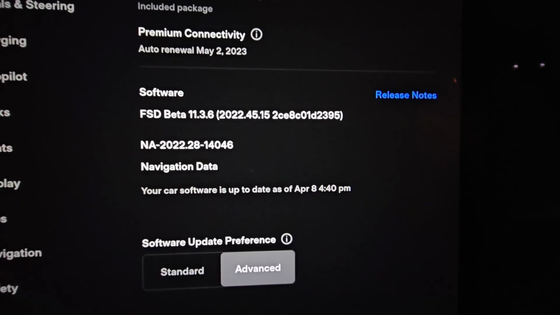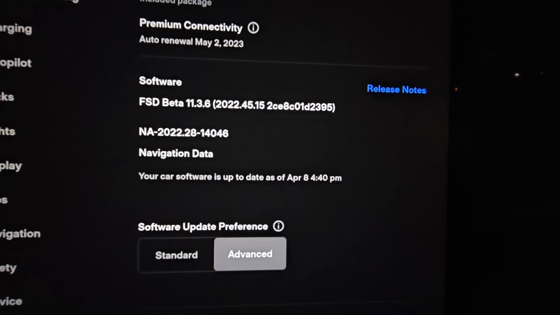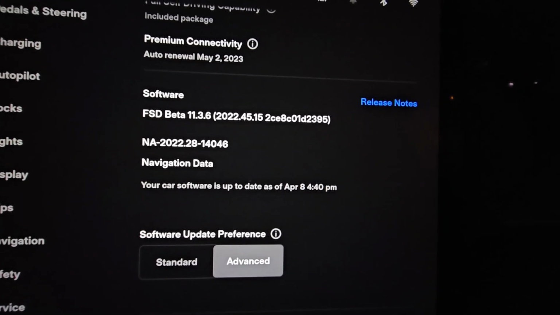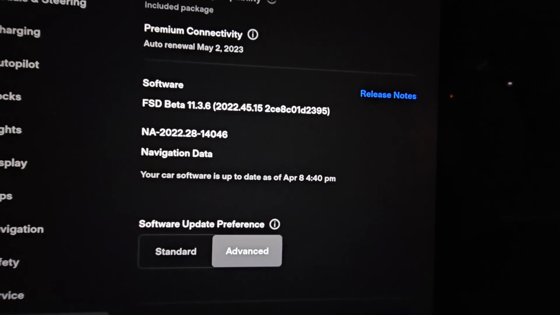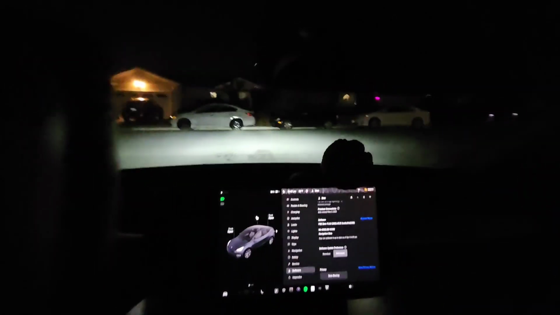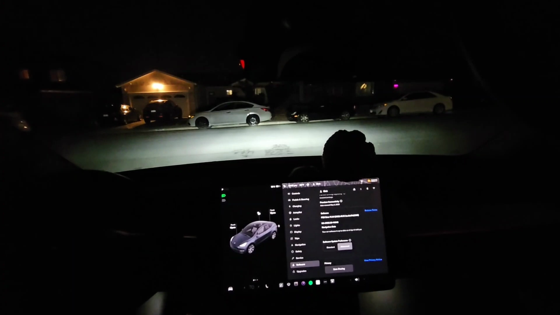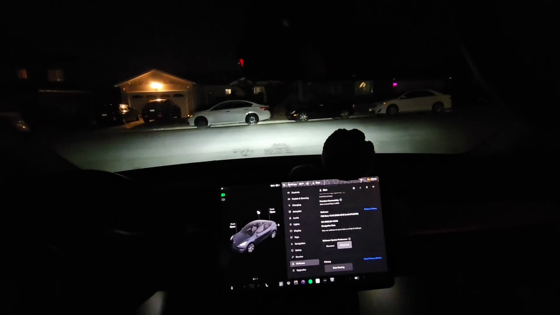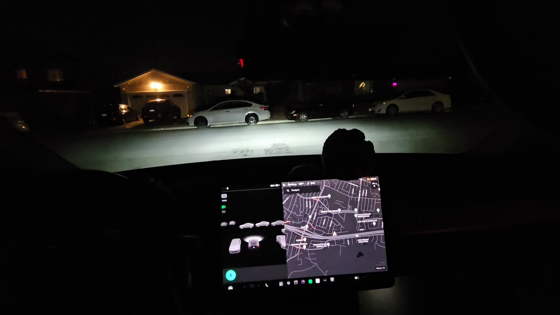Alright, so we're going to be doing a FSD, full self-driving beta test drive of this 11.3.6 software version, 2022.45.15. Alright, so let's get you guys in here. Alright, and let's go for a drive. So, we're going to navigate to Golfland Milpitas.